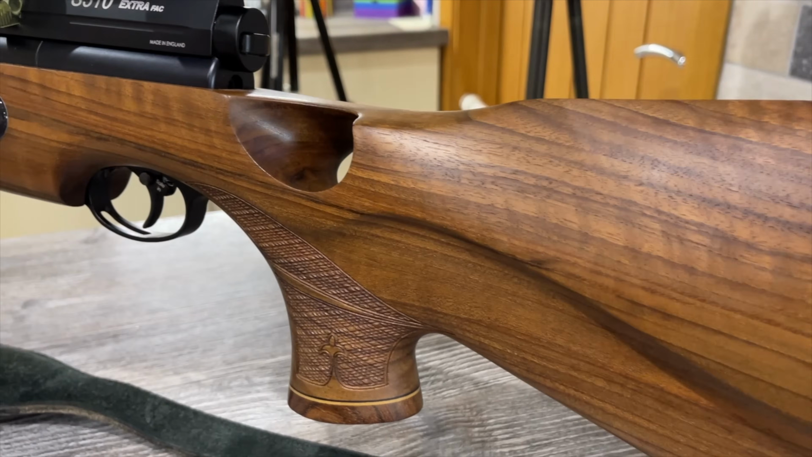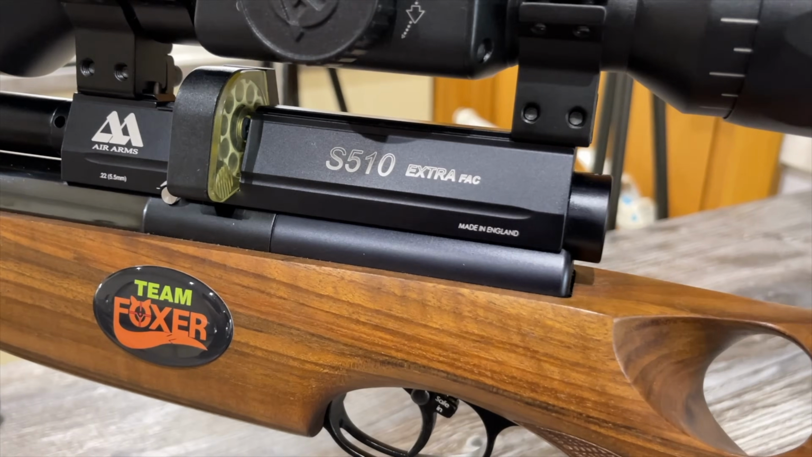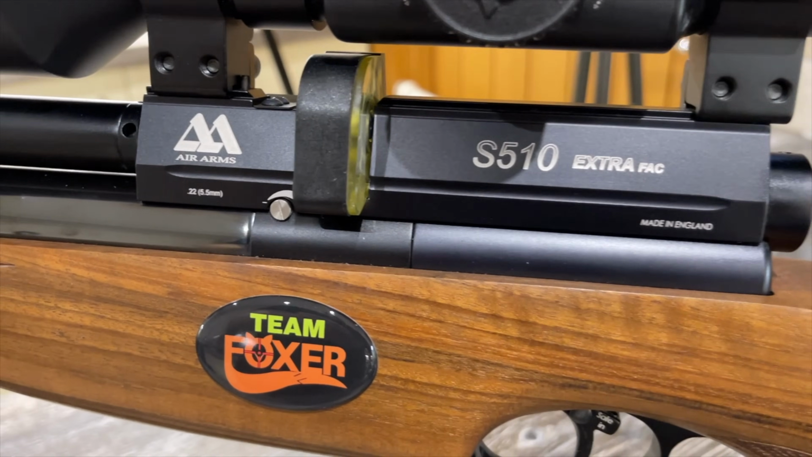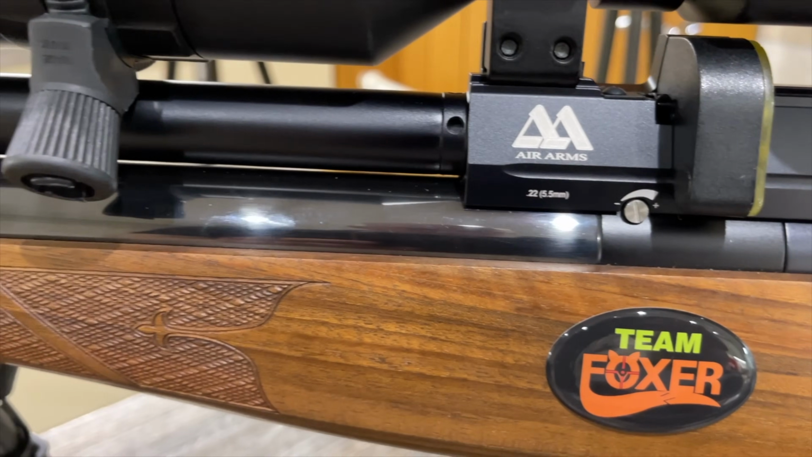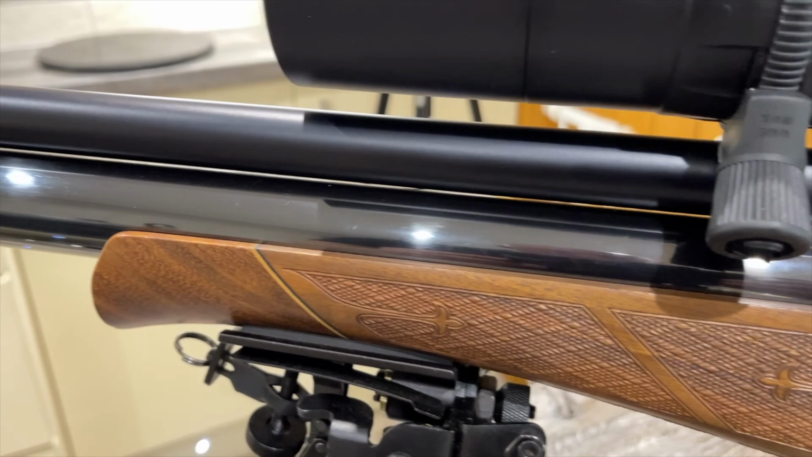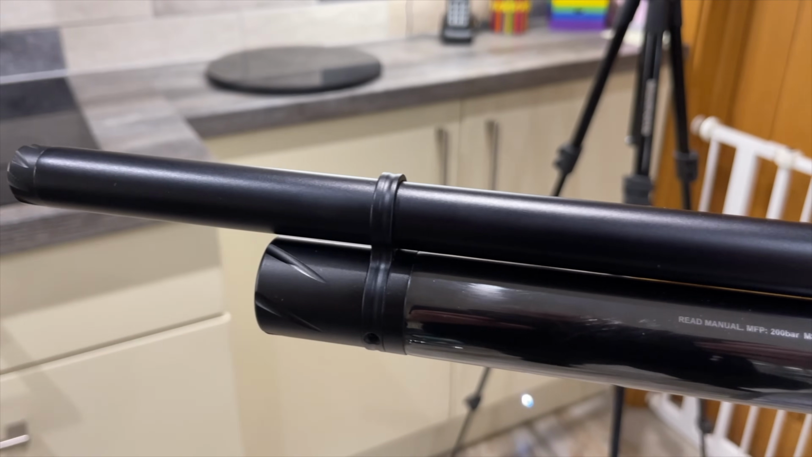Now the rifle is one that should need no introduction, considering it's been viewed over 7 million times on my channel alone. However, it is the ever impressive ultra reliable Air Arms S510. This particular variant is the Extra FAC in .22 caliber.